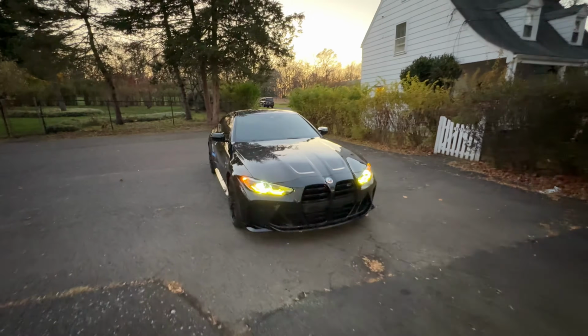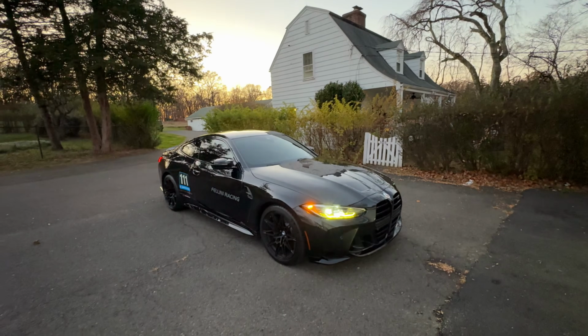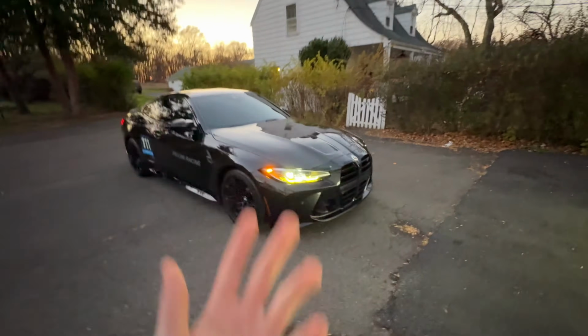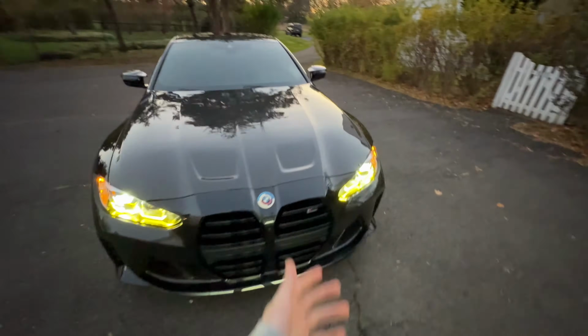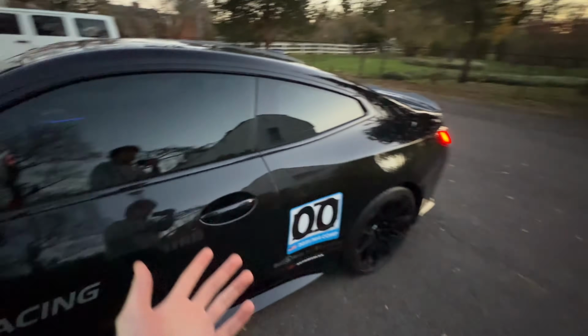I just want to show y'all the whip real quick. It's looking really, really good right now. Man, black looks good on any car. It makes any car look good. I mean, regardless, this car looks good, but like the black and the yellow DRLs, this shit just fucks as we speak.